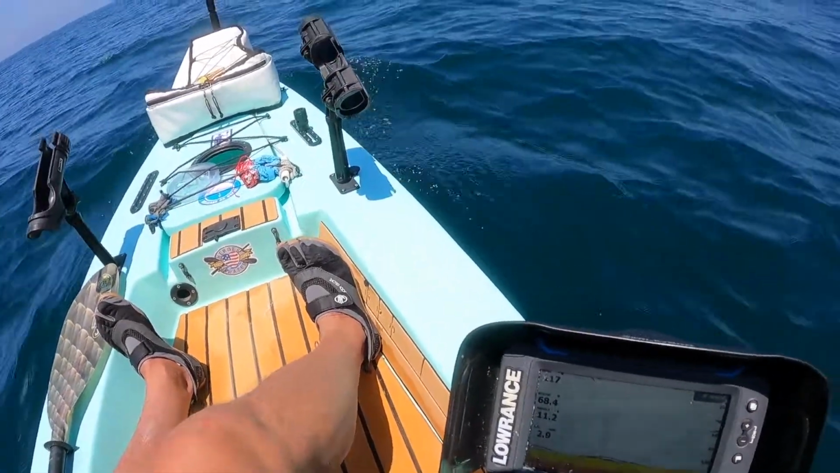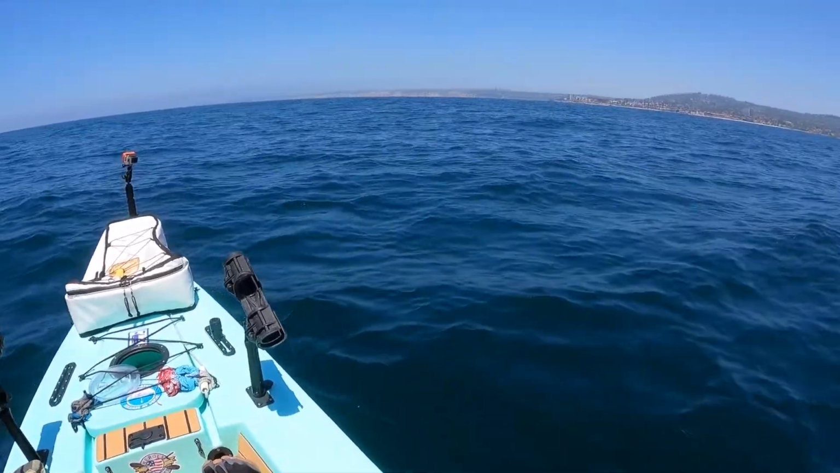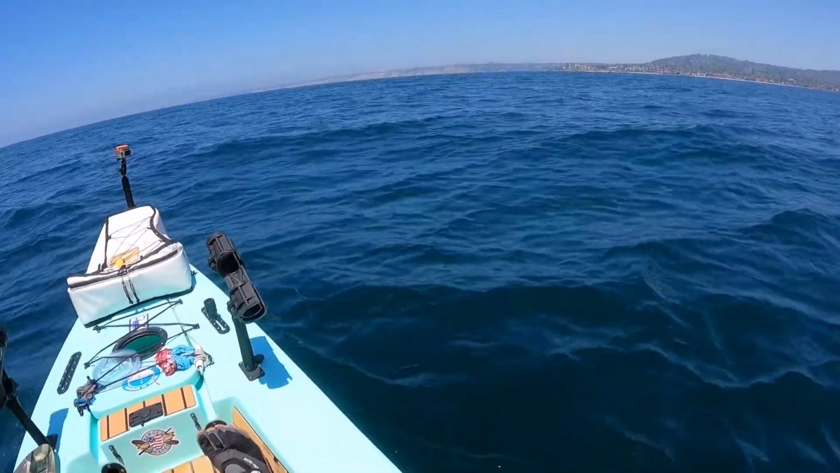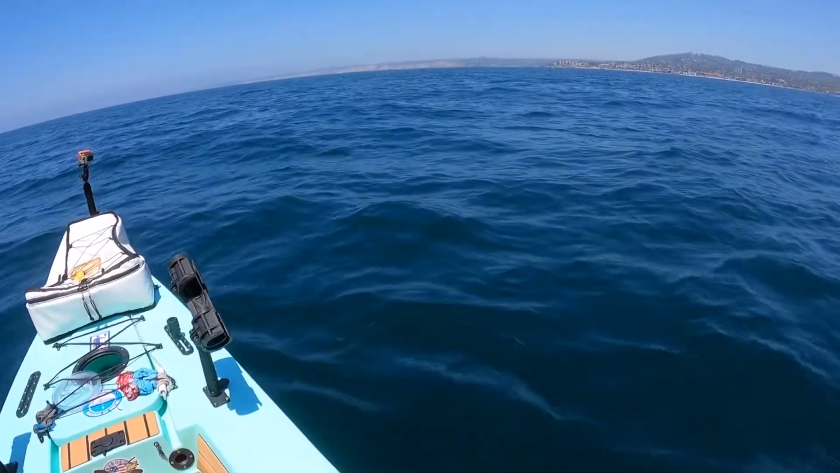Yeah, no tuna today. Did not find any. Hard to beat a day on the water though, even though it was kind of washing machine conditions. Heading back in was a little harder because I couldn't just go as flat out as I wanted to, because there were like more than 3 different angles of waves, and it was really fun.